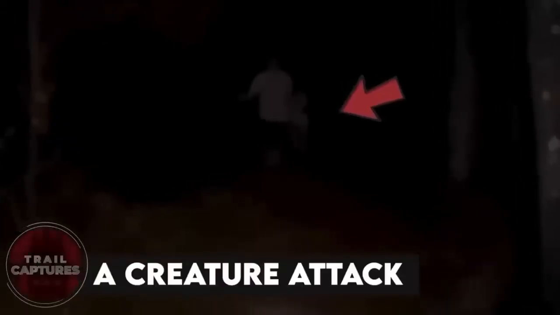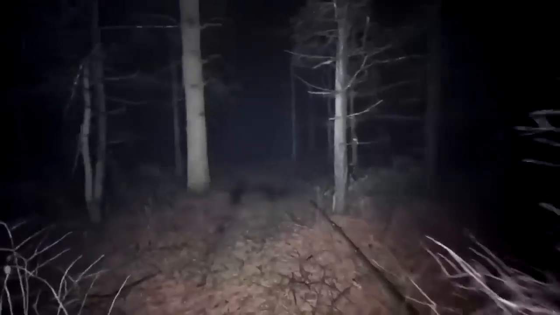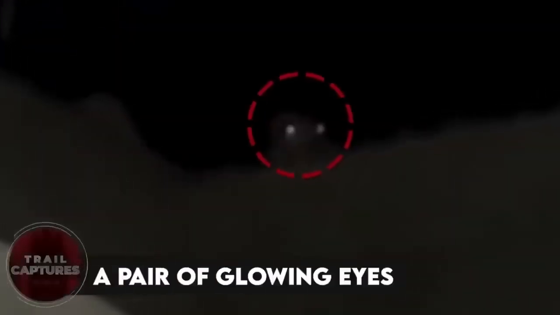A creature attack. Some friends were out having a bonfire and enjoying the night when they started hearing weird noises coming from the woods. One of them decided to be brave and go and check, while others were there recording him. And this is when this happened. Even though they immediately ran to save their friend, we have no idea what happened afterwards as the video abruptly ended.